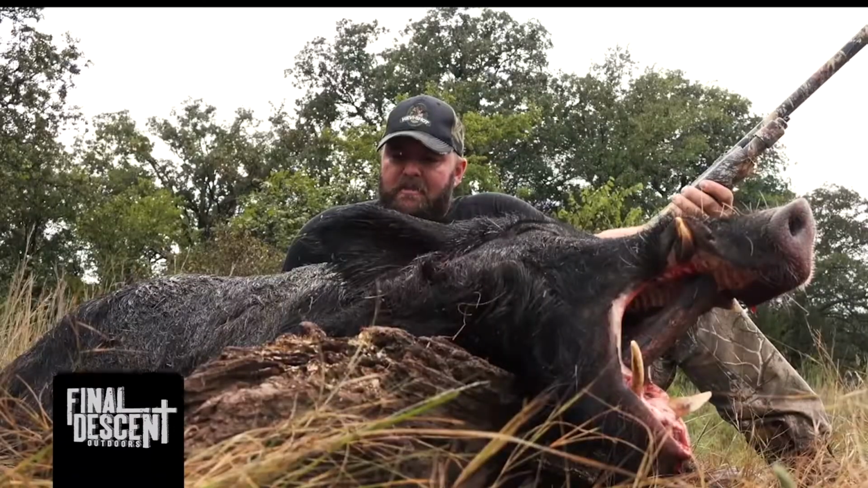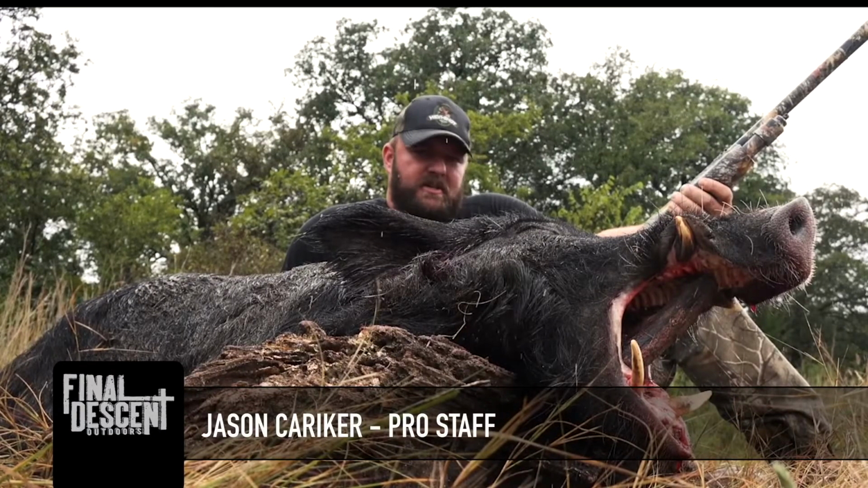Heavy shot hog wild, dropped that hammer on him. Super happy that we've been able to come out here and kill this hog and get this thing out of the way.